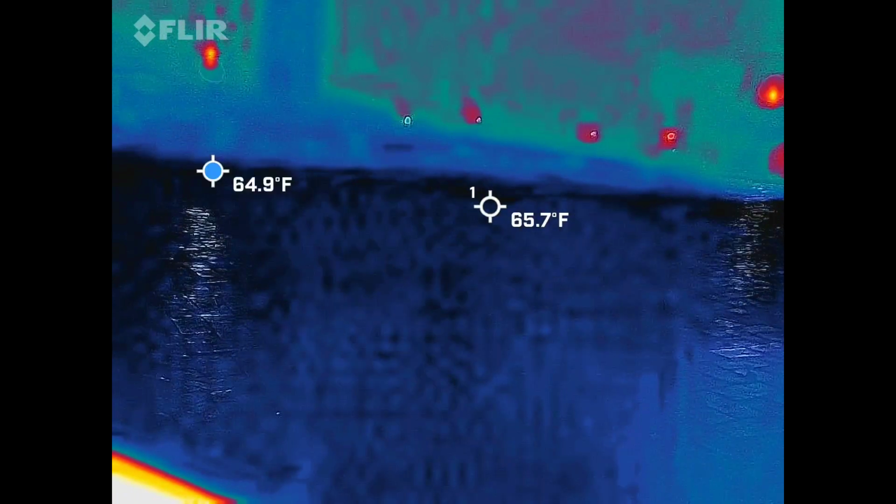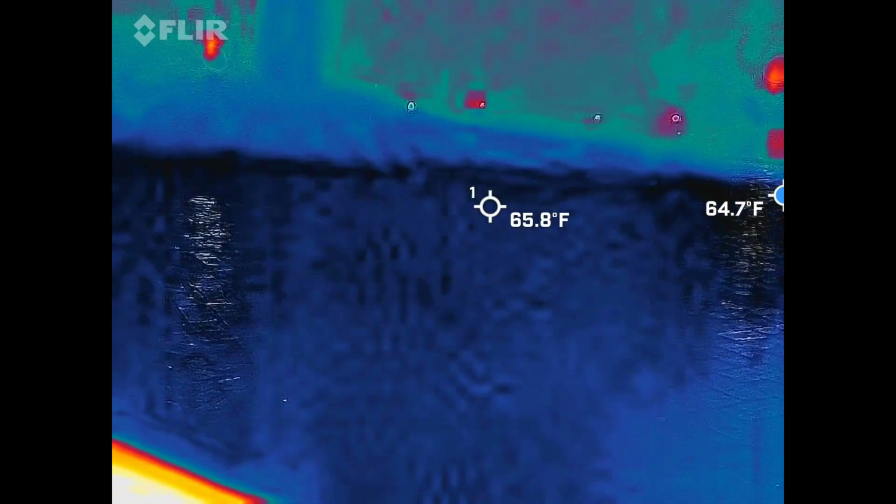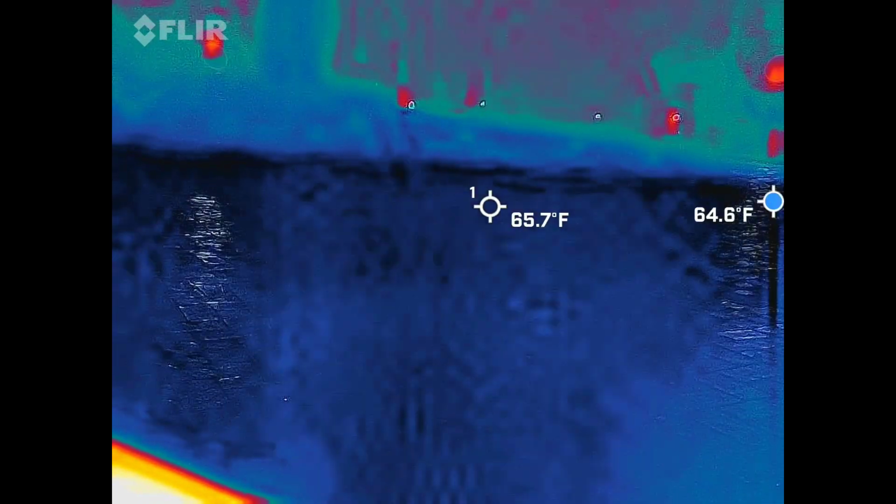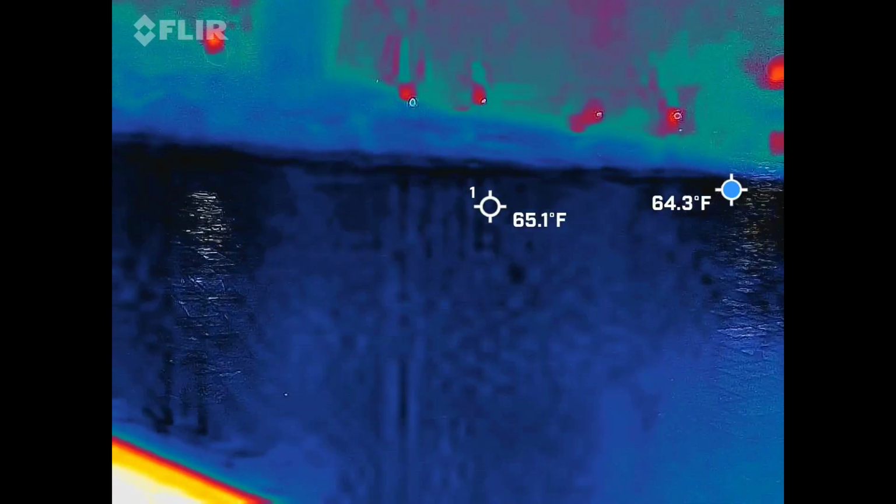My EMF reader is like dead. Like flat zeros. I just got rolling smoke. Henry, we're going to go for one more minute. So show us whatever you want us to see and we'll call it a night.